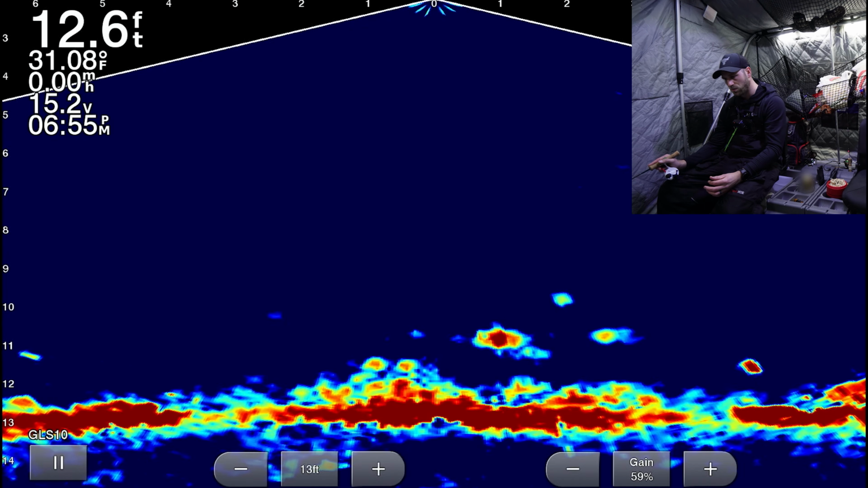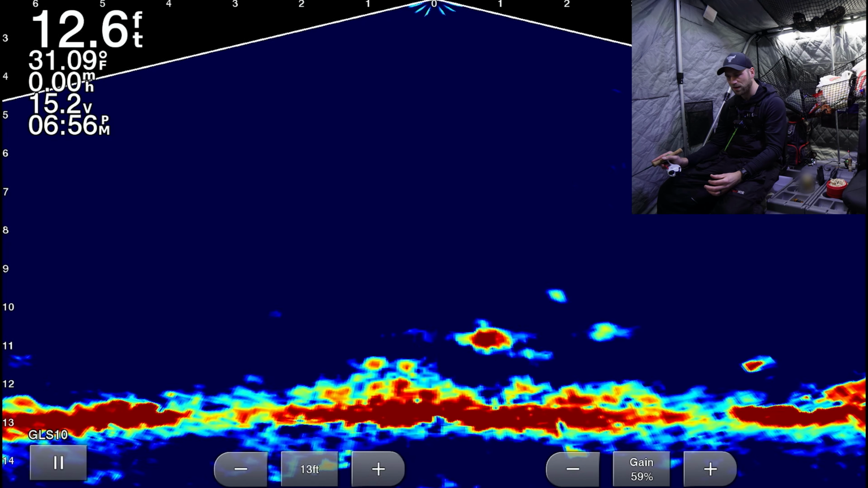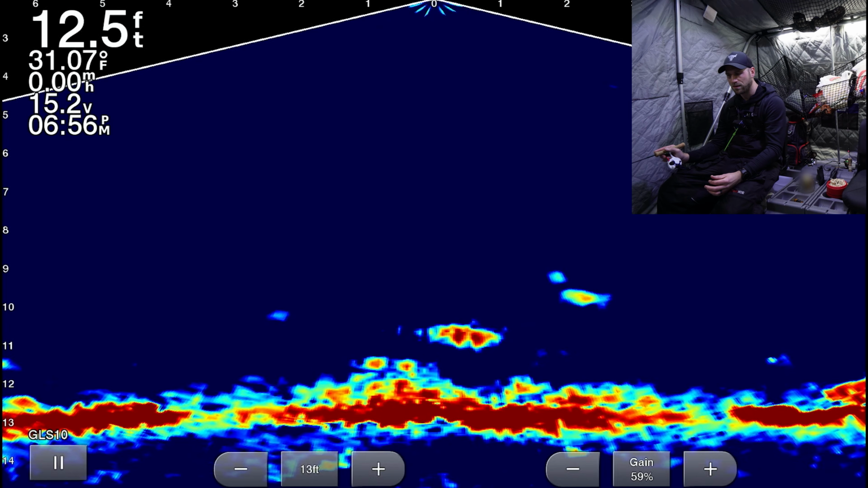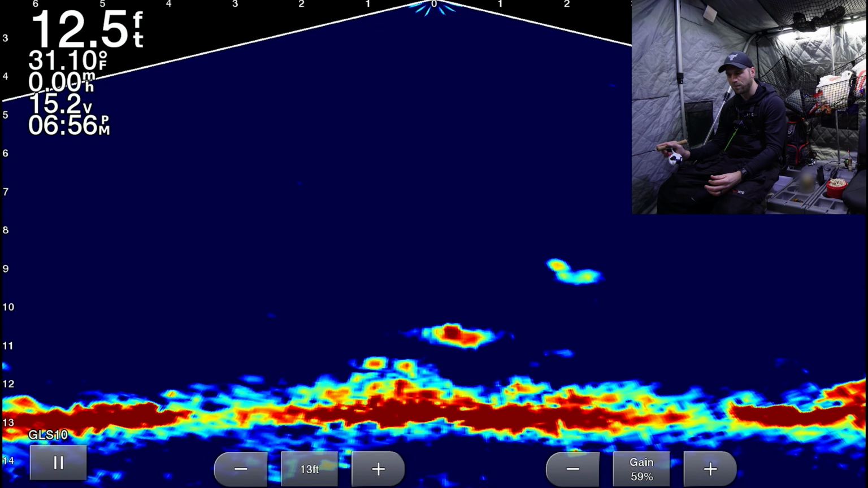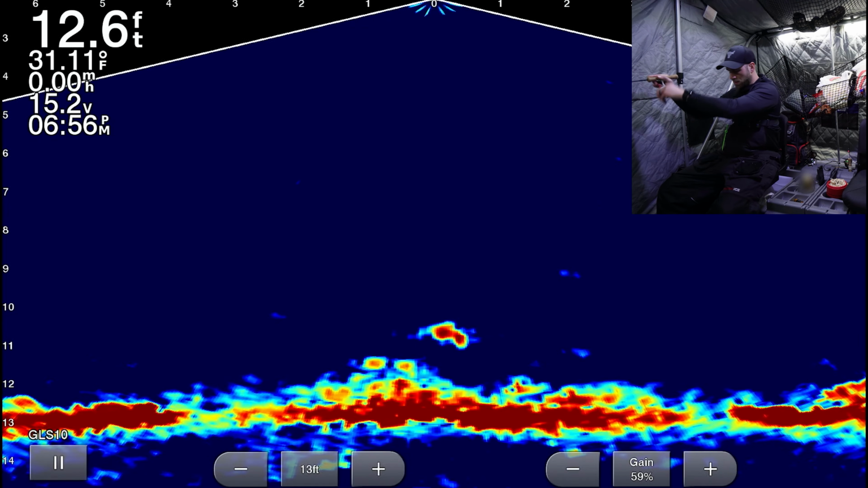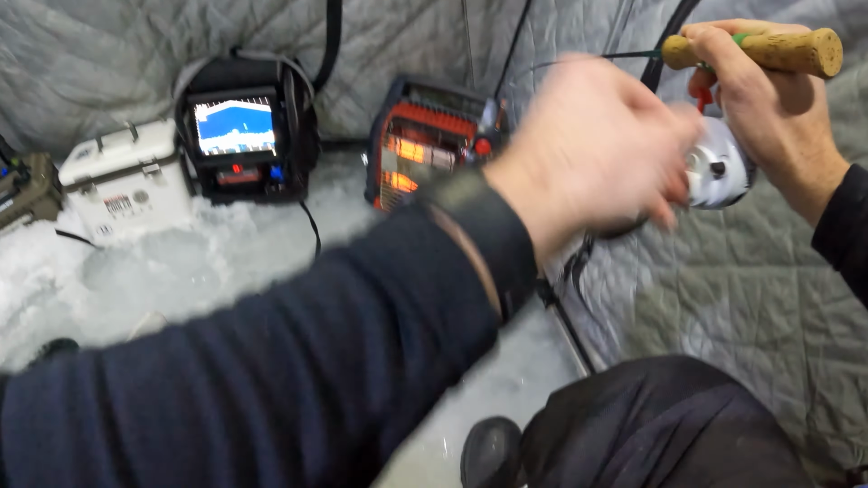I got the attention of the one on the right. He's a little bit away. You don't want to pull it too far away or they lose it, especially in the darker. Okay, so here he comes. So I'm just pulling up just a little bit. Just a little bit. Pause for the bite. Boom, hooked up. And it's been like that all night.